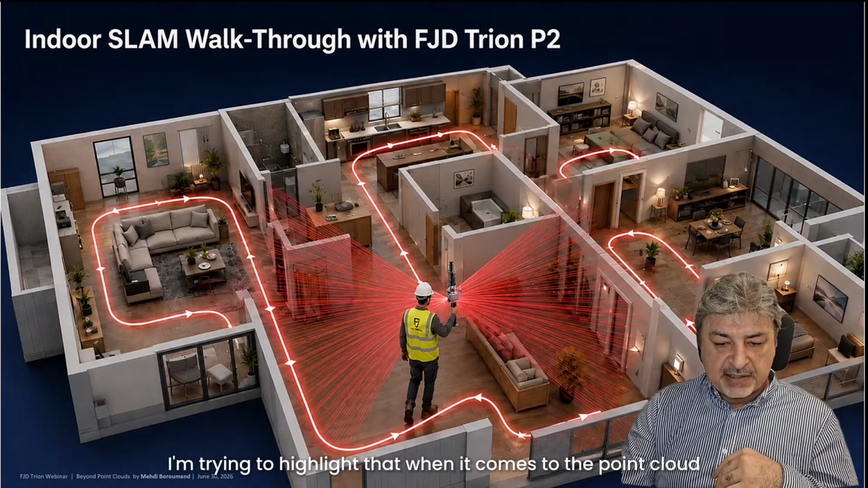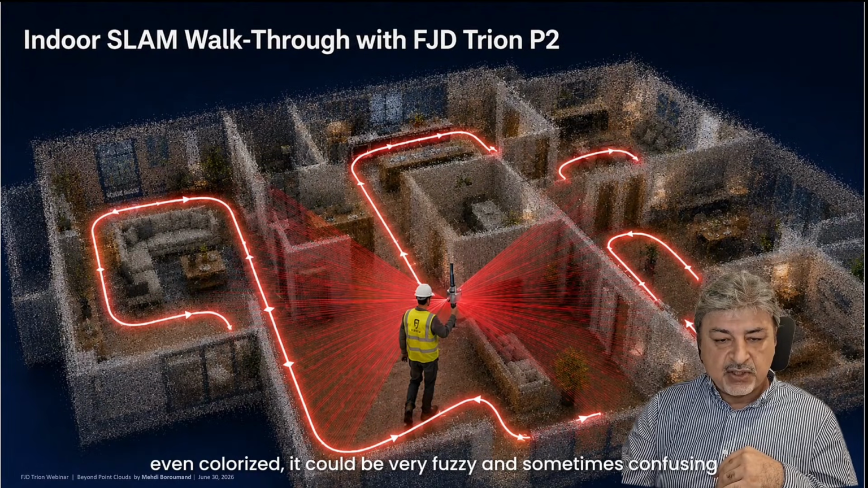I'm trying to highlight that when it comes to the point cloud, even the colorized one, it could be very fuzzy and sometimes confusing.